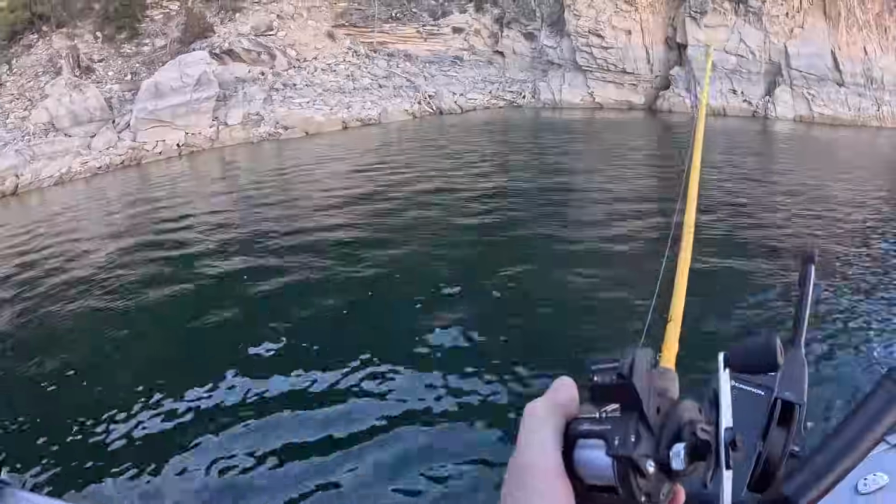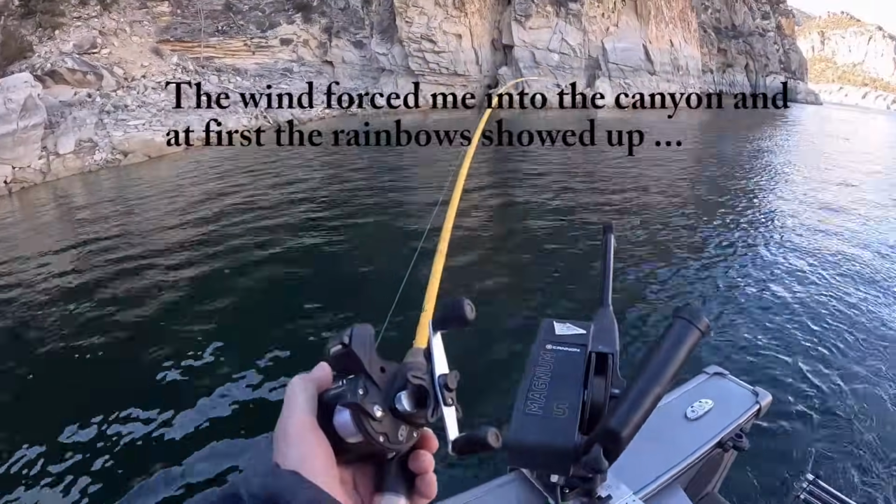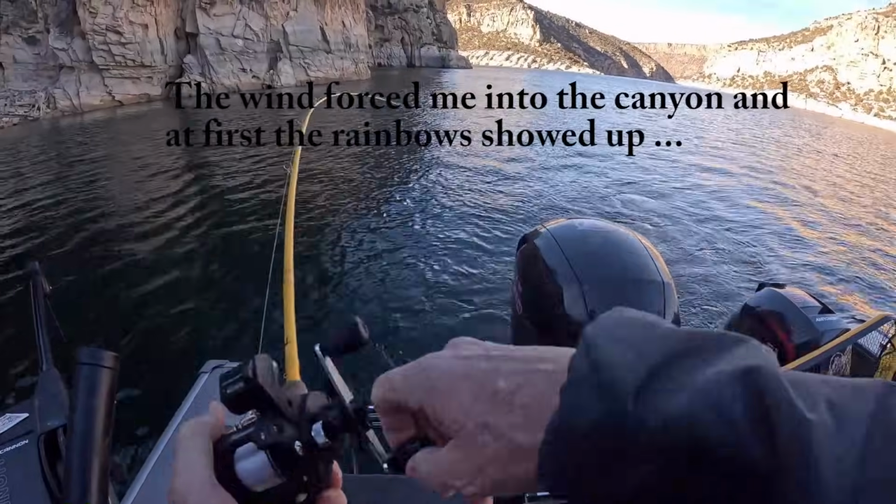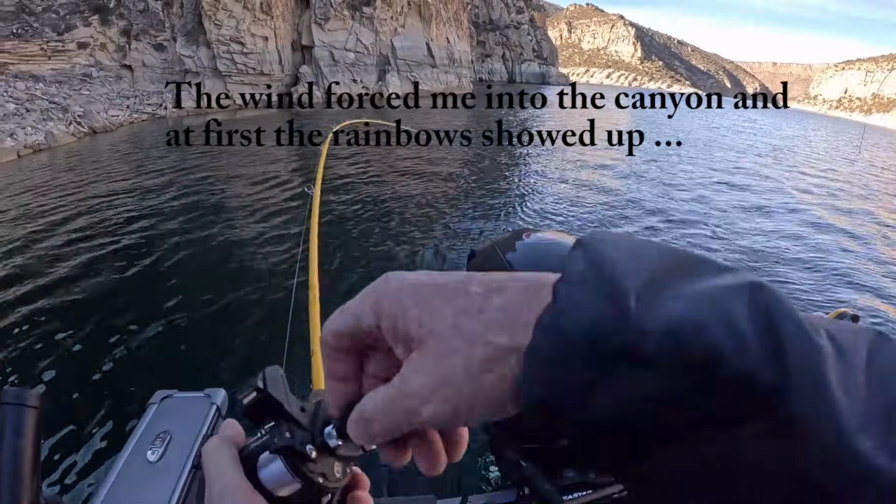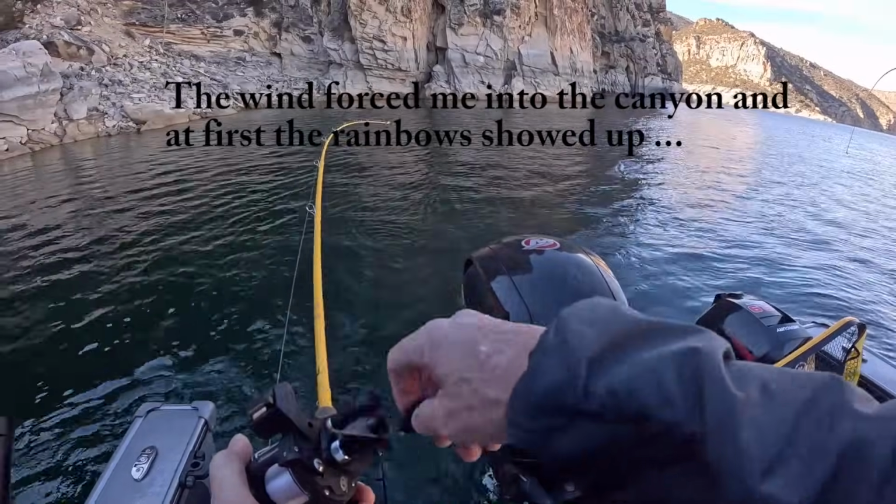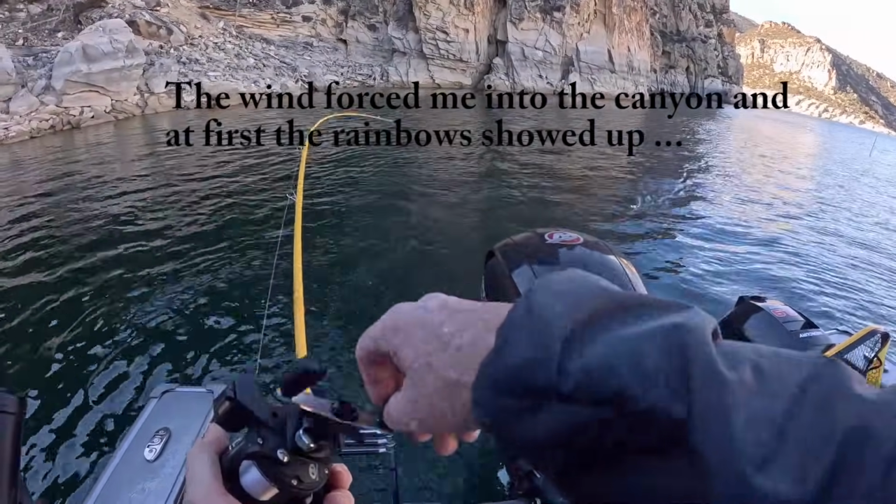Well, I just sat down and started to do a little work on my recording of the fish finder, and looked up and had a fish. So we'll see what's on here. Oh, coming in.